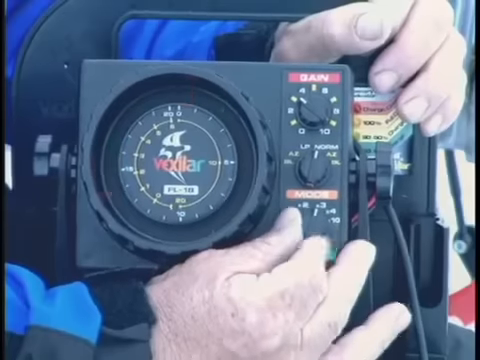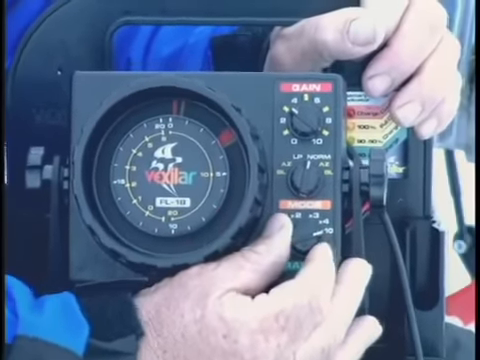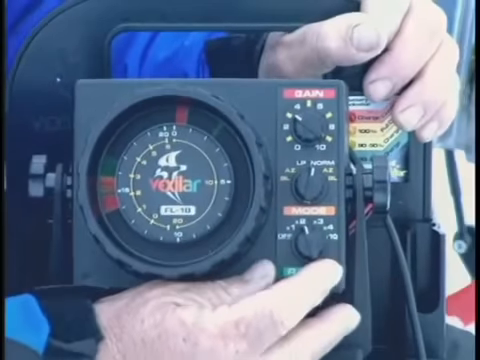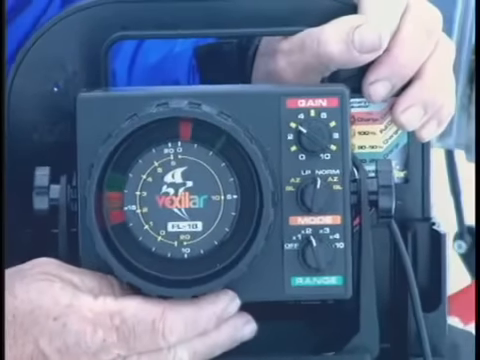We also have a 3X, 4X, and a 10X. But today, since we're in about 30 feet of water, we will use the 2X scale. And you'll see that the unit is reading about 30 feet.